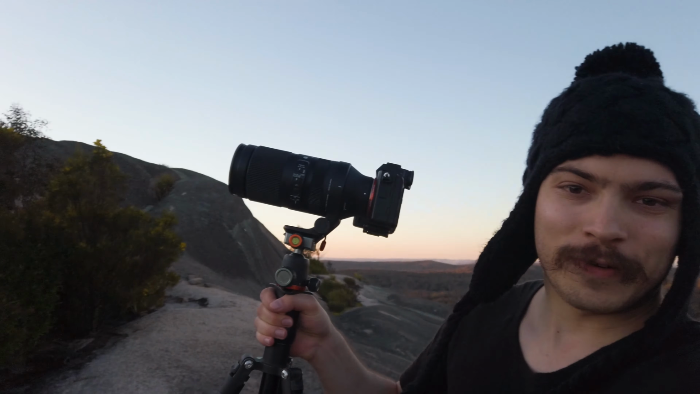And with that shot in the bag, the sunset rush has now begun. We switched back to the good old visible light camera, and we're going to try and rush to find some compositions because this light is starting to kick off. Just look at that on my face.